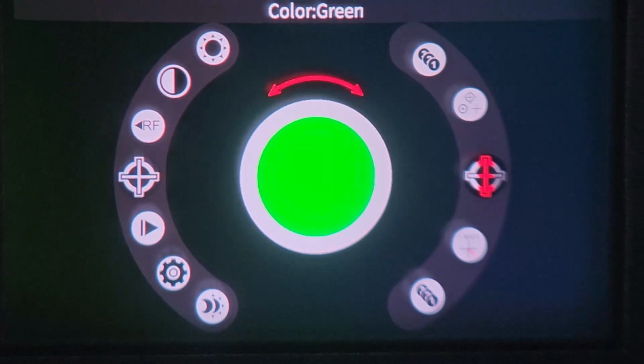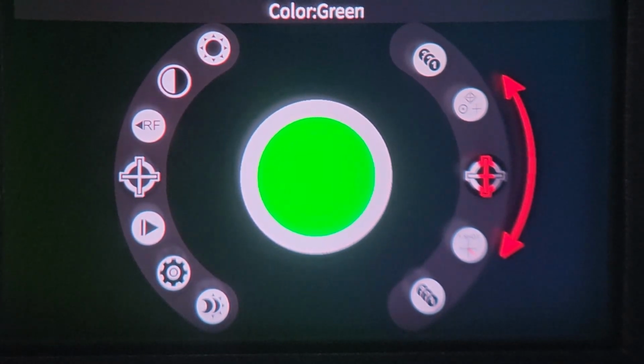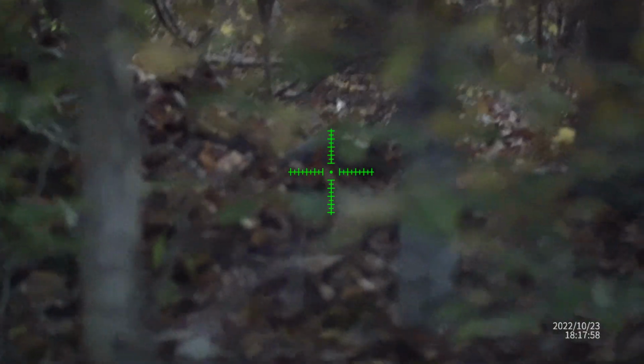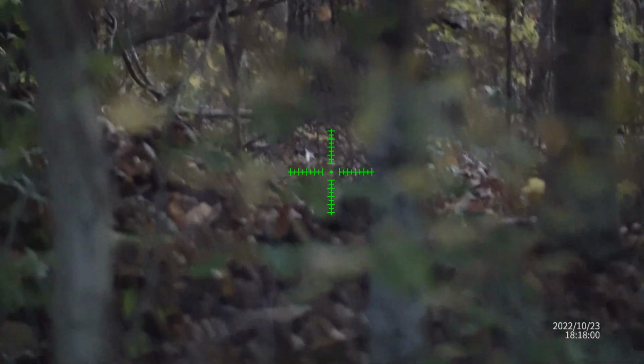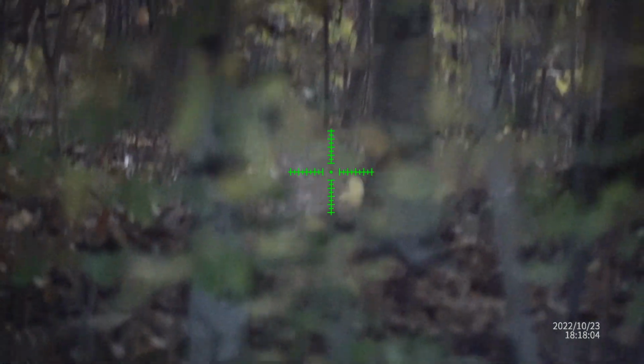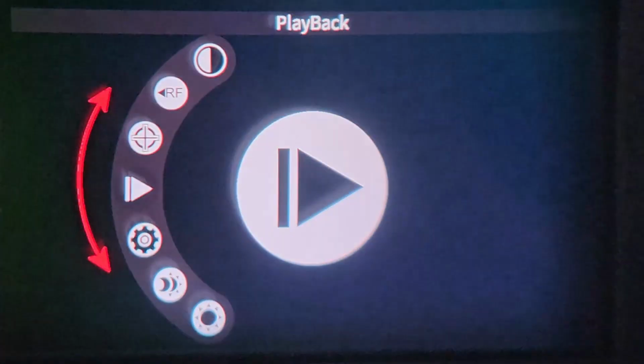Multiple profiles, either 4 or 5 depending on the exact model, can be saved for different weapons, different zeros, or other preferred settings like your reticle or your color or any of that type of stuff. As well, included with the scope is an infrared illuminator for the night vision settings.